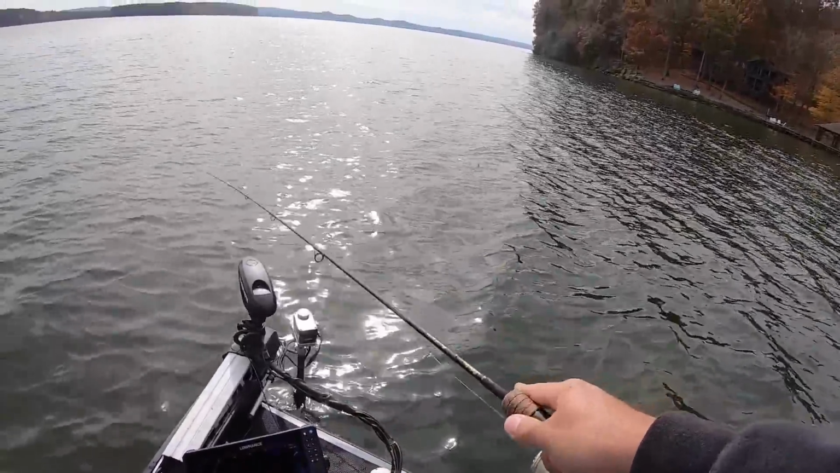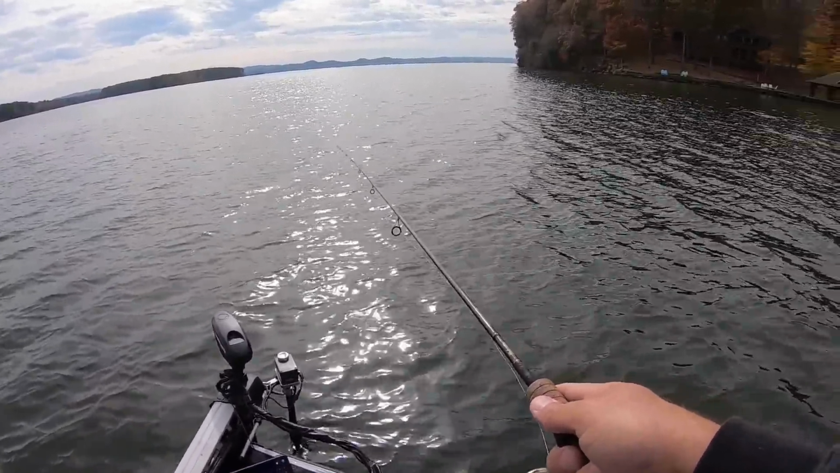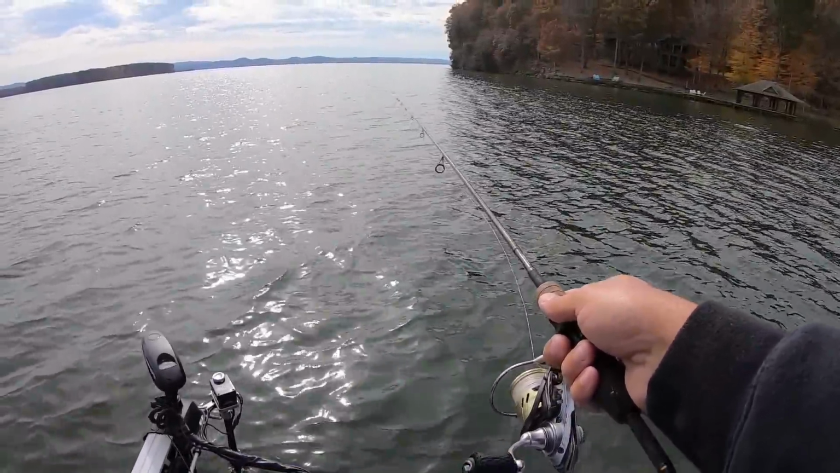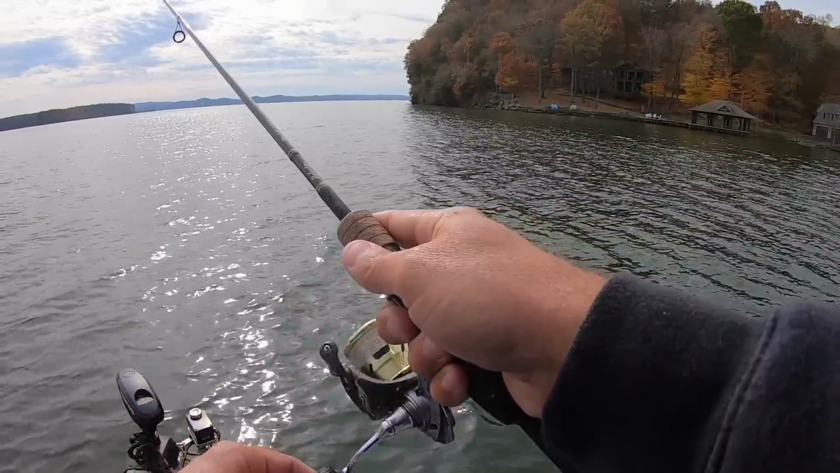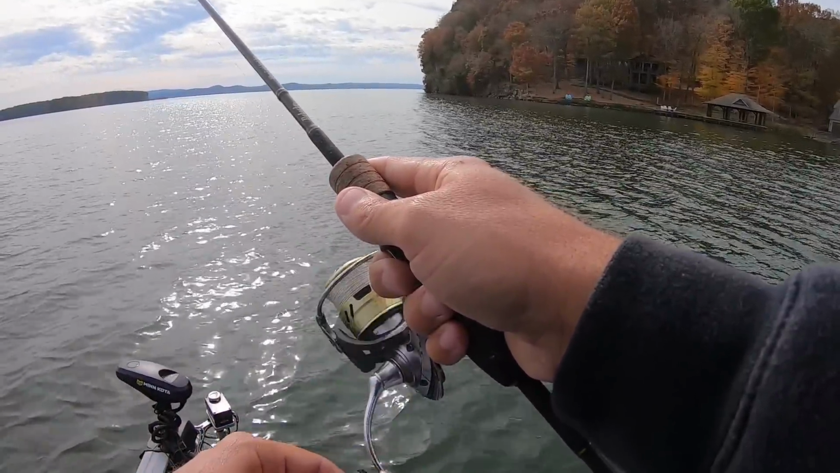Pretty good bit of current today too out here on the main river, so I'm having to put a split shot on there to get my bait down there quicker, to kind of hold it in the strike zone a little bit longer. I got a little bit of wind and a little bit of current, and when you're trying to keep up with that little jig, you got to take all those things into consideration.